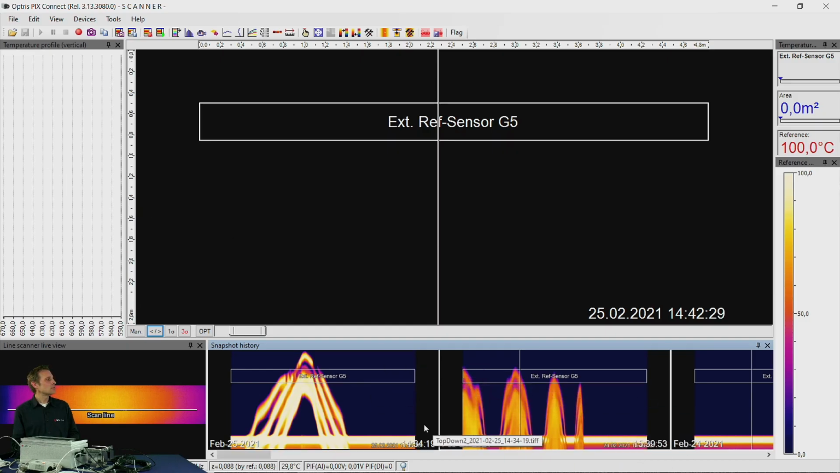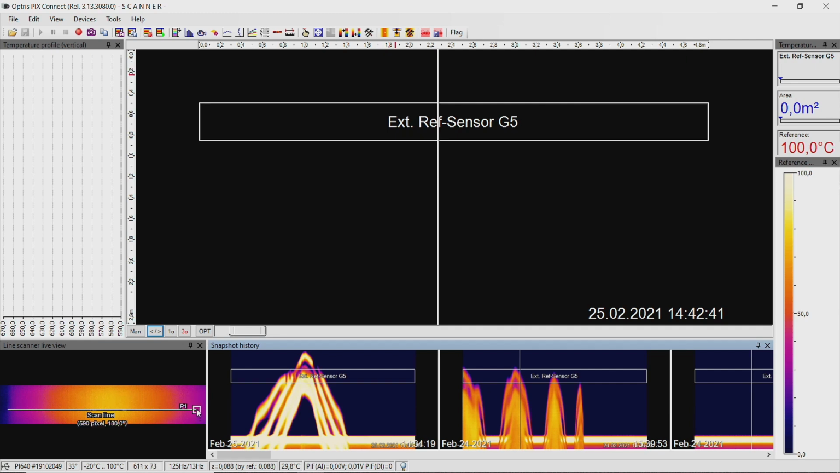At the bottom you have the snapshot history, and at the bottom left you see the live image of the PI camera. By grabbing the scan line you can move it to the right position for the line scan. There's no need to go into the configuration menu and define the scan line. You can do this immediately here on the main screen.